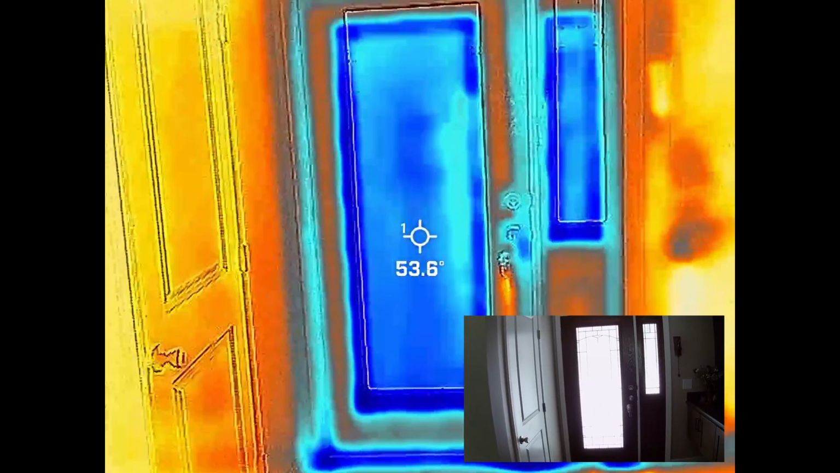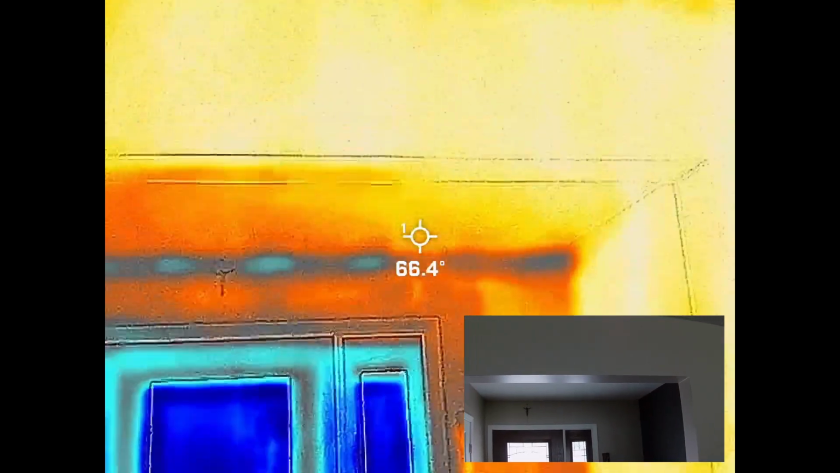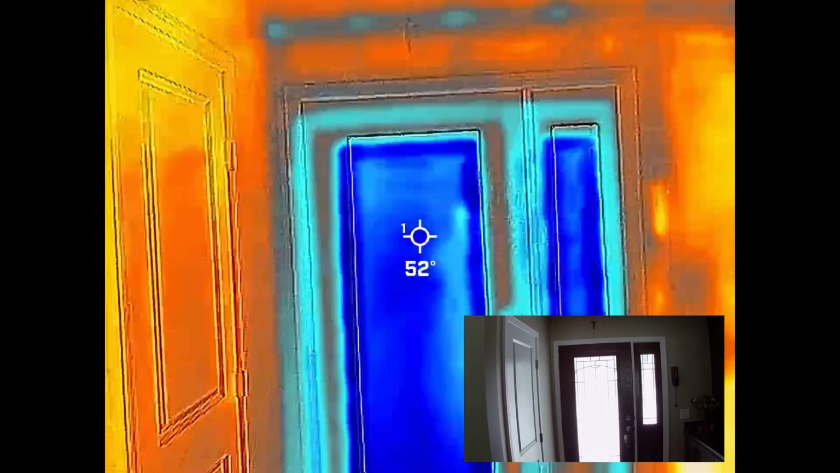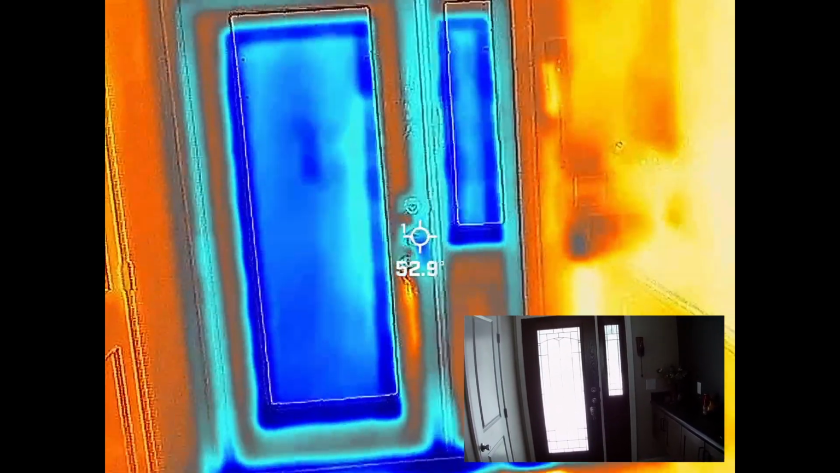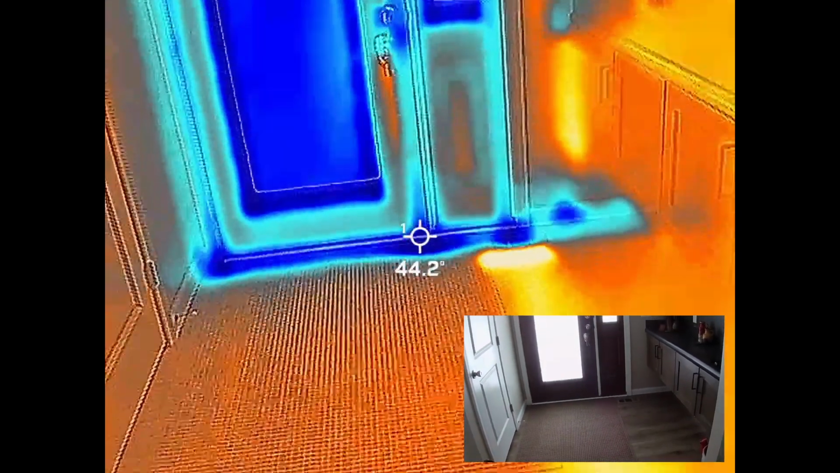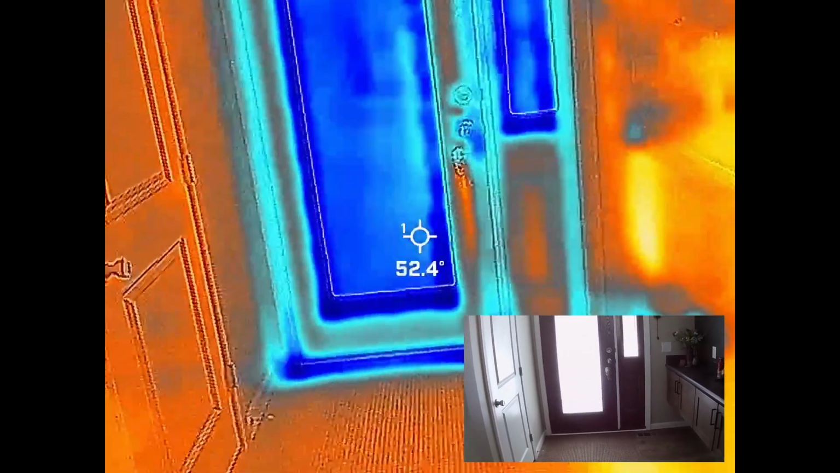Front door, same thing. The walls are all 60 and 70 degrees. We see it a little bit up at the top. The glass is at 52. The door handle, 52. And down on the floor, 43, 44. So a little bit of air intrusion underneath the door.